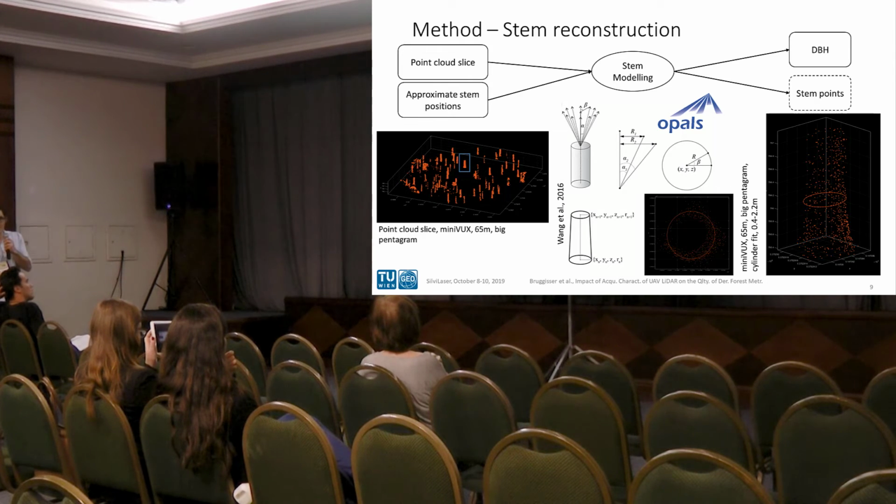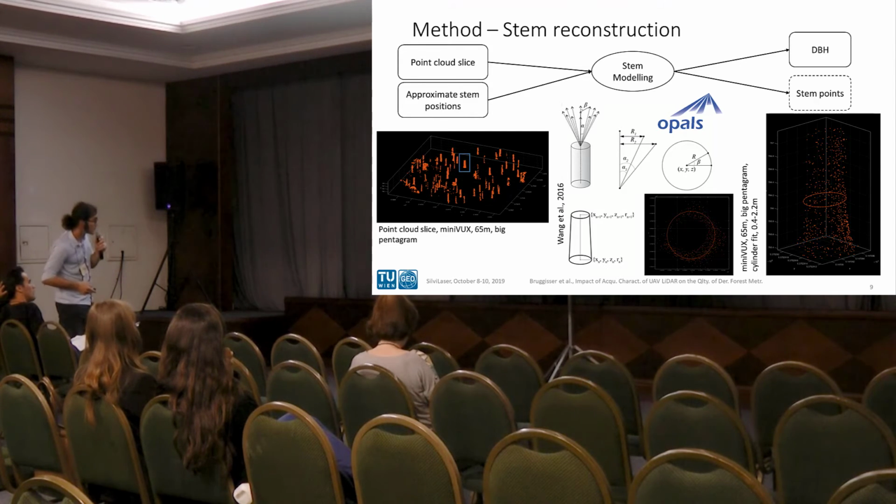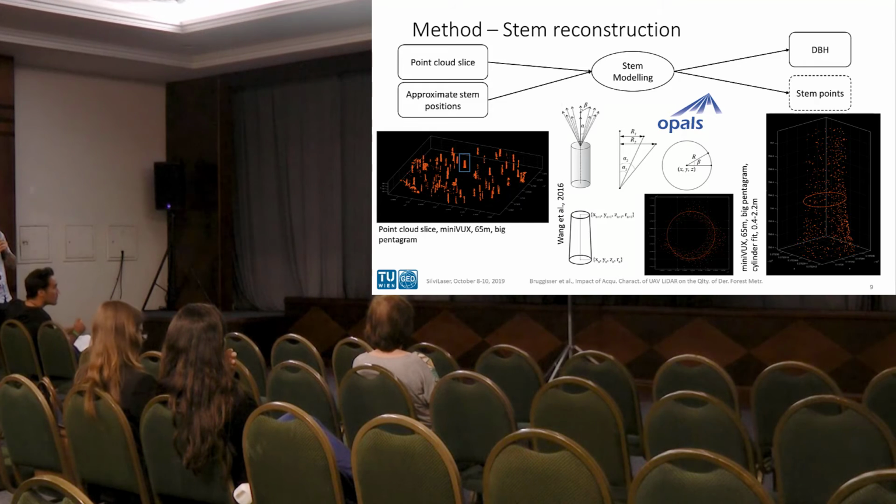So the input to this is again the point cloud slice from 0.4 to 3 meters above ground, and the approximate stem positions we've computed before. For the stem modeling, we estimate either cylinders or cones. It's badly visible, unfortunately, but you can see here such a representation of one stem in the point cloud slice in the top view, which is hardly visible, and here on the side view.